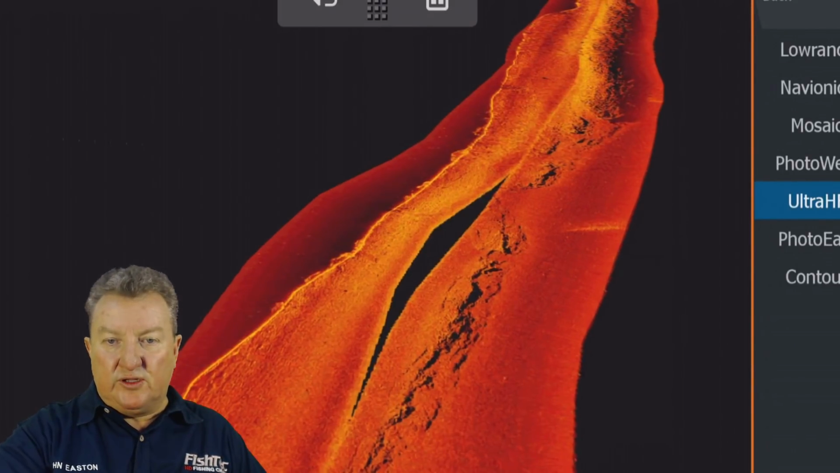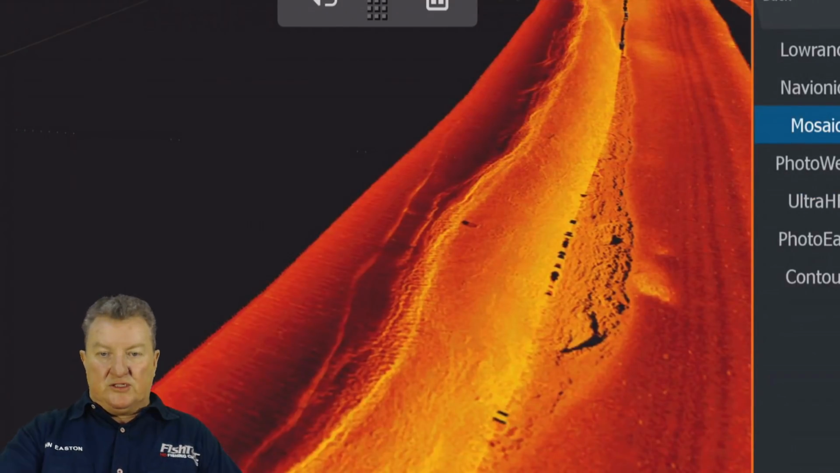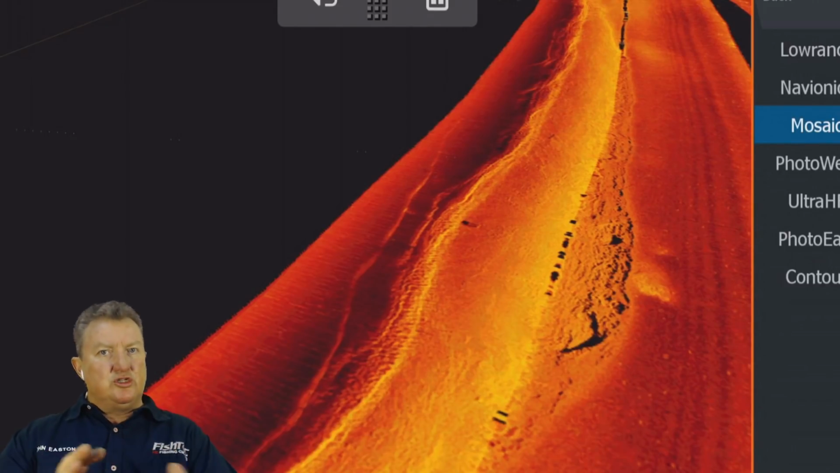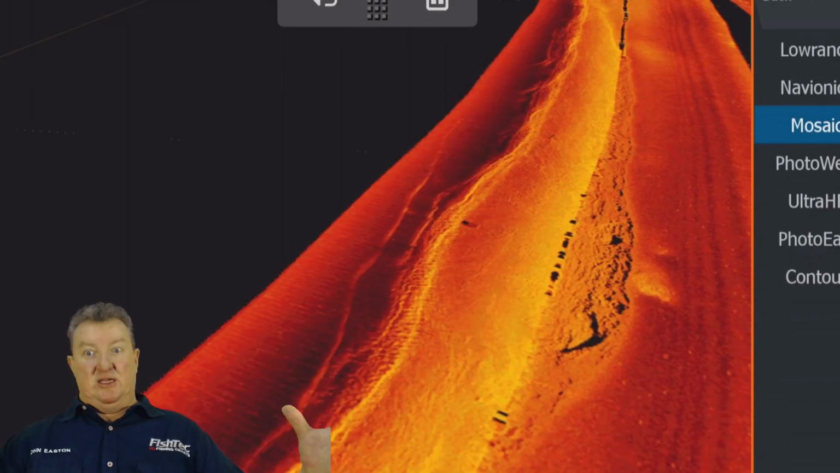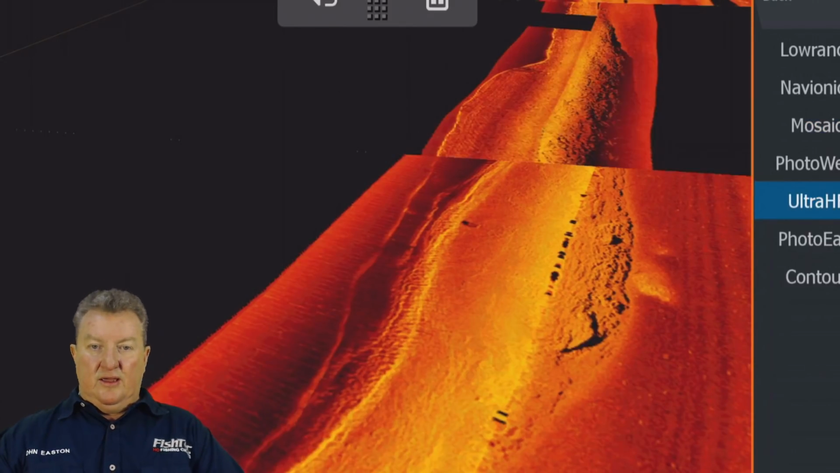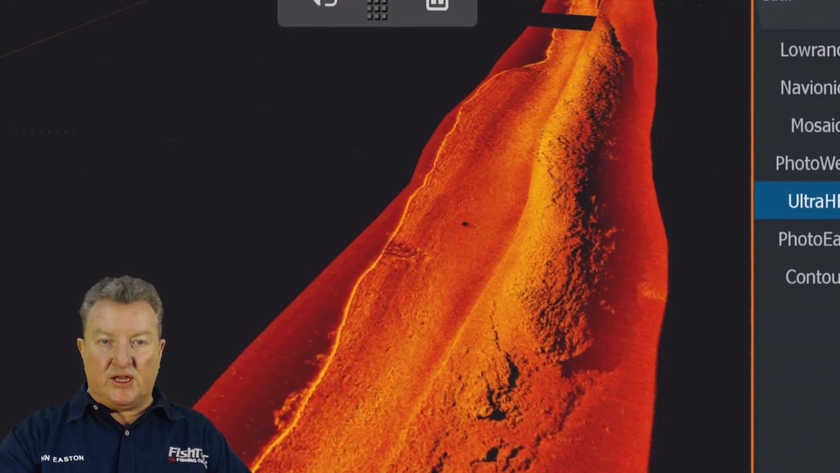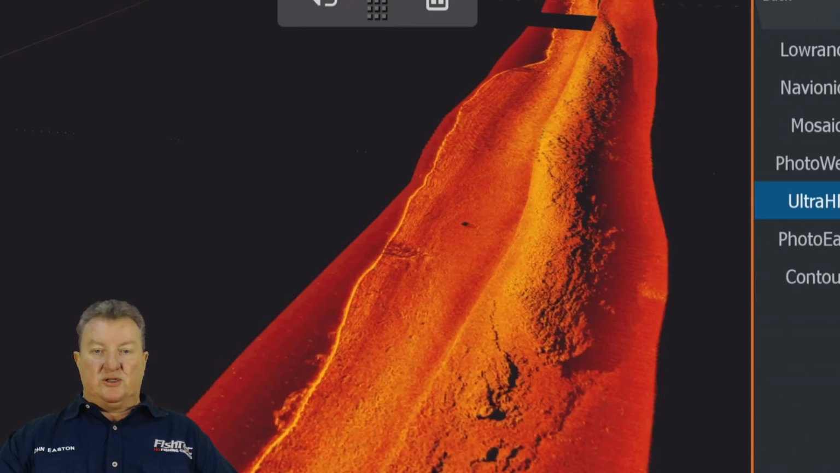If you come up to this area here, you might find that the Mosaic might show something quite interesting. So you want to switch between the two. Don't just get stuck on Ultra HF, which is the best of course, but give everything a little bit of a chance. And there you go. There you see there's a little bit of a brush on the side there. You can drop waypoints on these things.